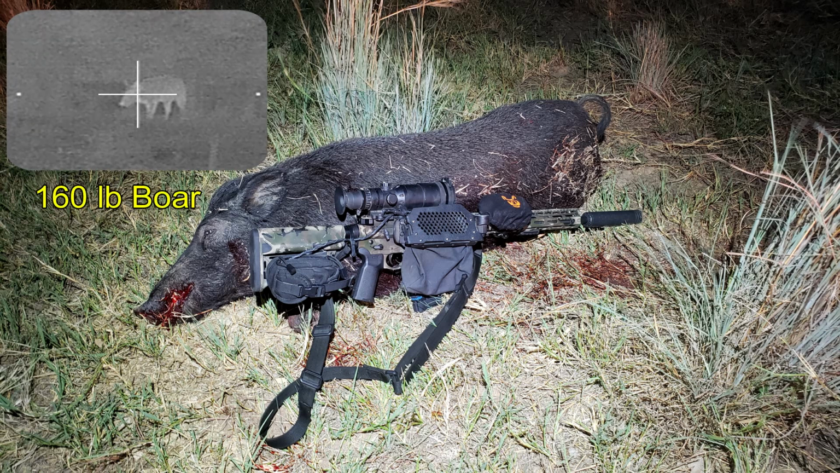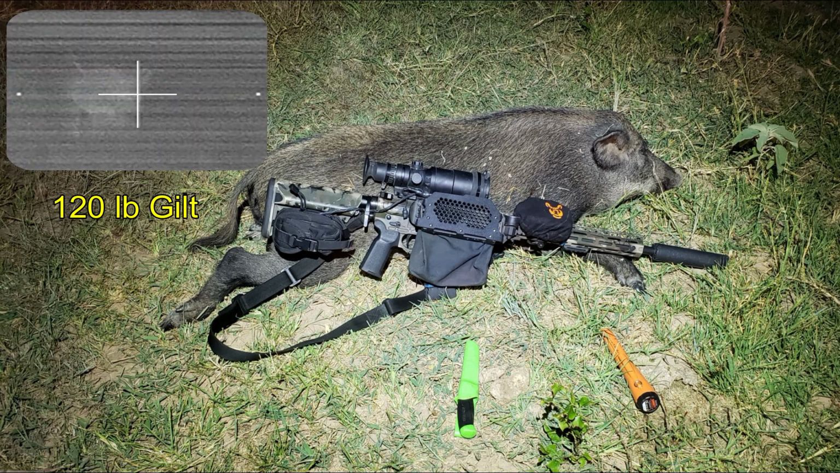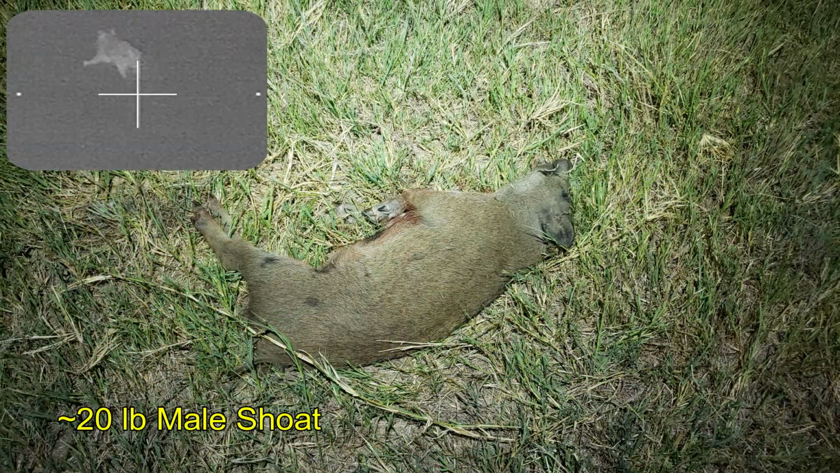The first hog shot, out of a bit of desperation of fearing that I was going to lose the rest of the sounder, turned out to be a 160-pound boar and was shot 2 times. The second hog was also shot 2 times and was a 120-pound gilt. The third hog that shot and tumbled was a 25-pound female shoat, and the last hog shot 2 times was a 20-pound male shoat.